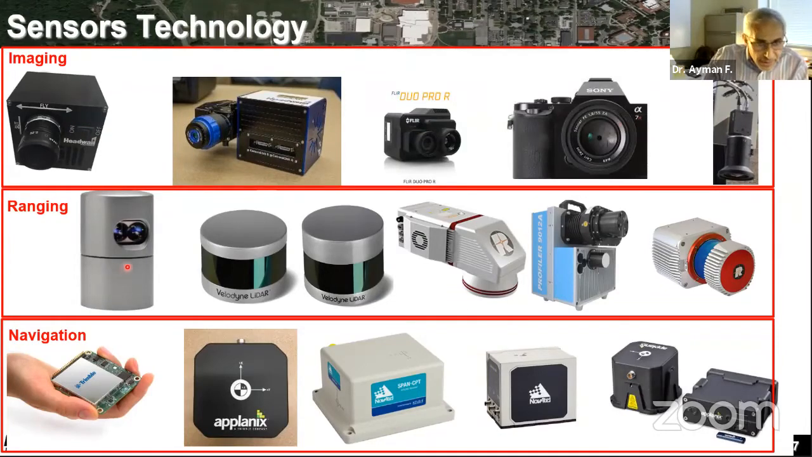On the other hand, we also have LIDAR systems, like laser ranging systems. These units have ranging accuracy that could be in the range from a few millimeters to a few centimeters. In addition to that, we have georeferencing or navigation sensors, like integrated global navigation satellite systems and inertial navigation systems.